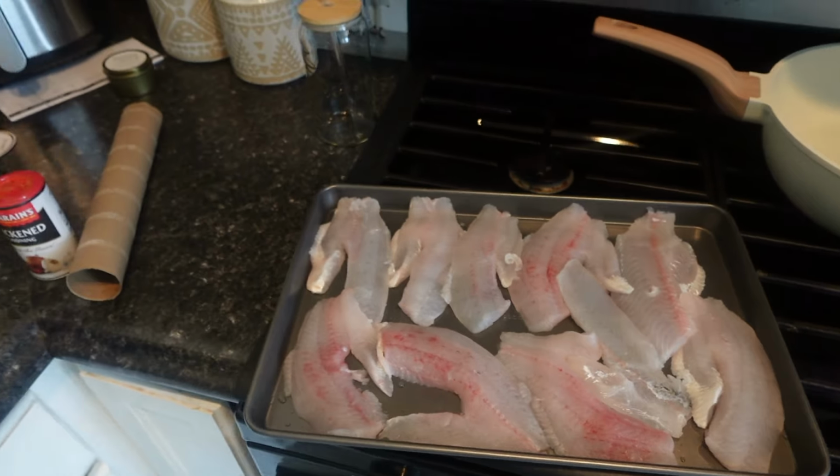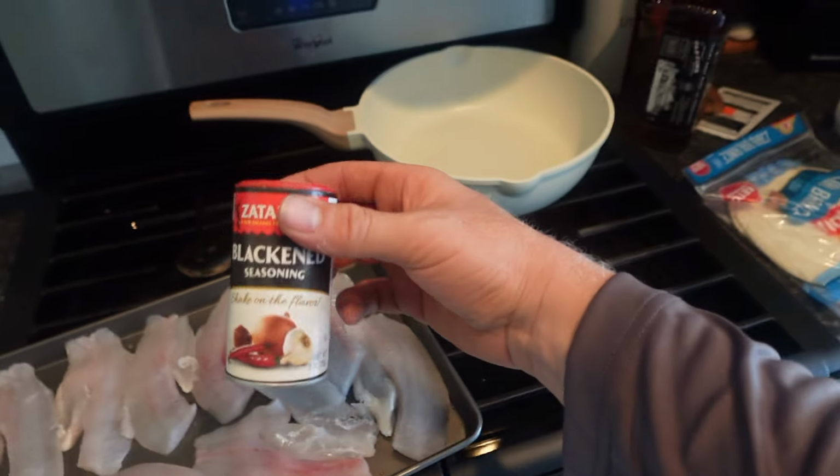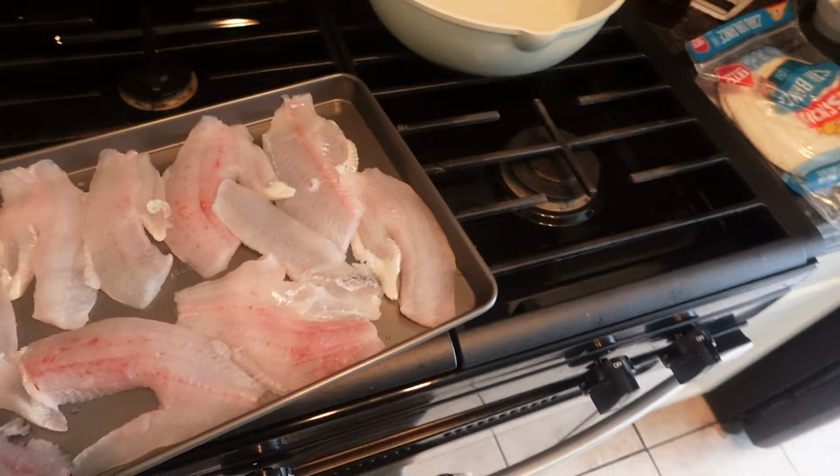So we're in the kitchen here. We got the fish laid out. I'm about to hit it with the, you know how it is, Zatarain's blackened. You can't go wrong with that. I'm gonna blacken them up and make some fish tacos. I know you've probably seen me make these before, but I haven't had them in a long time, and I'm really looking forward to them, so I'm gonna make some right now.